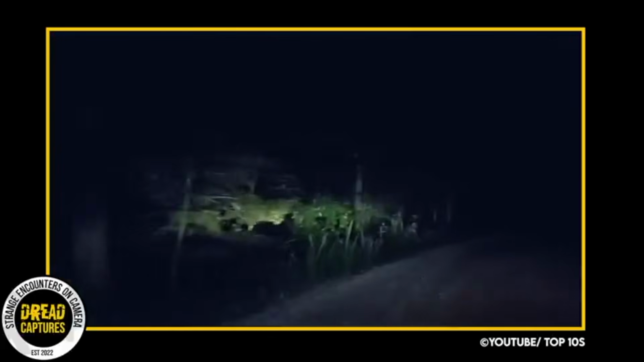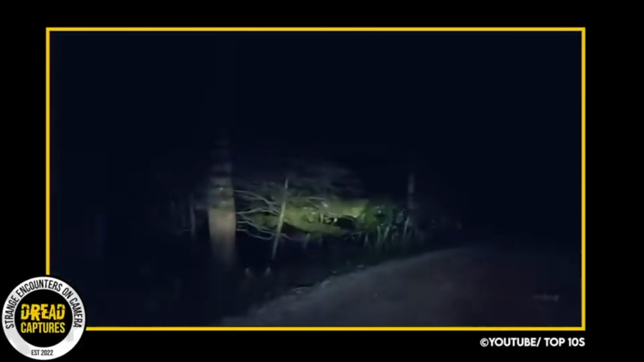As a man named Wyatt drove down a rural road on a dark June night in 2021, the only thing illuminating his way was the beam of his headlights. As he continued, suddenly something strange caught his eye, darting across the road with lightning speed. At first he couldn't make out what it was, but upon reviewing the footage captured by his dashcam, he realized it was something truly terrifying.